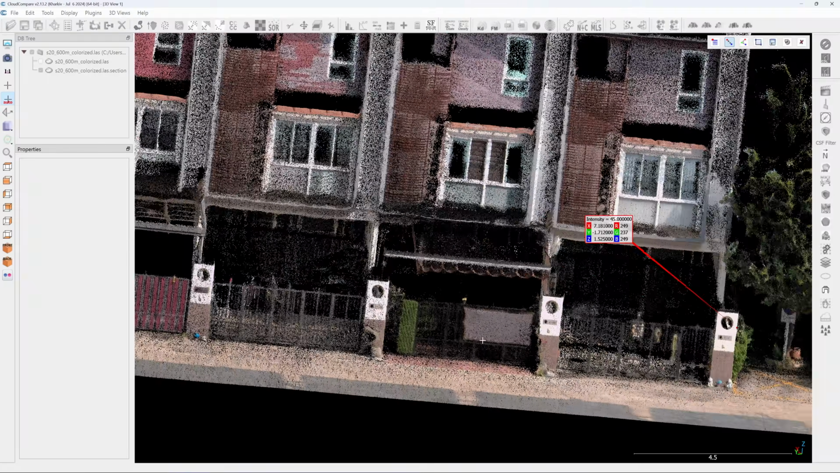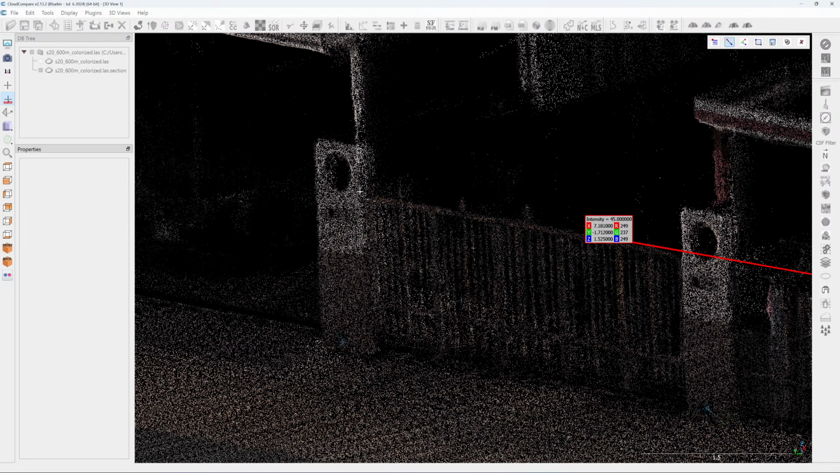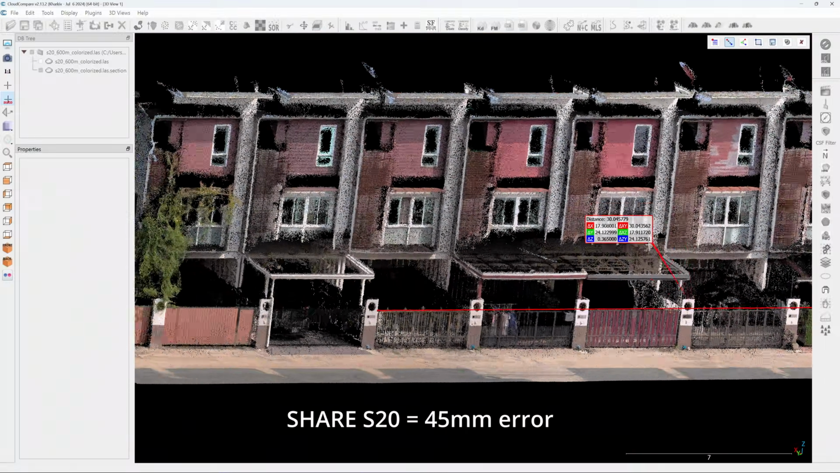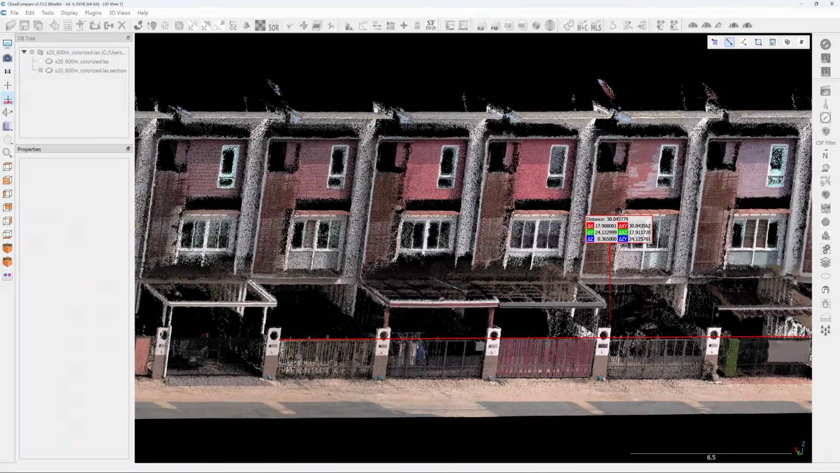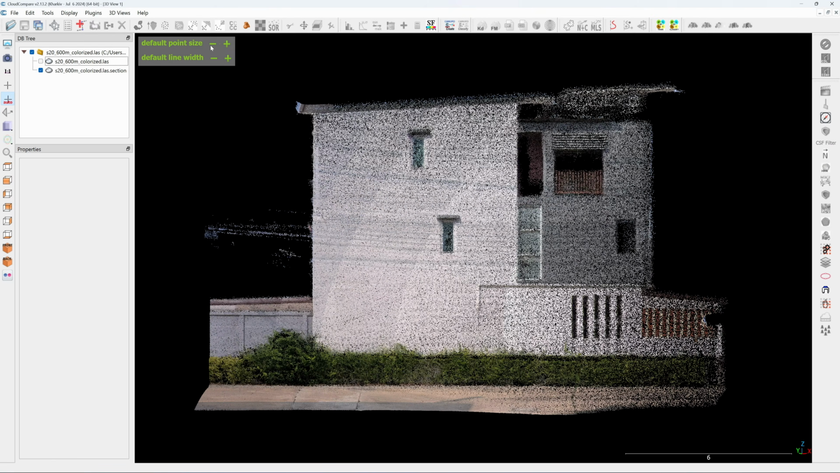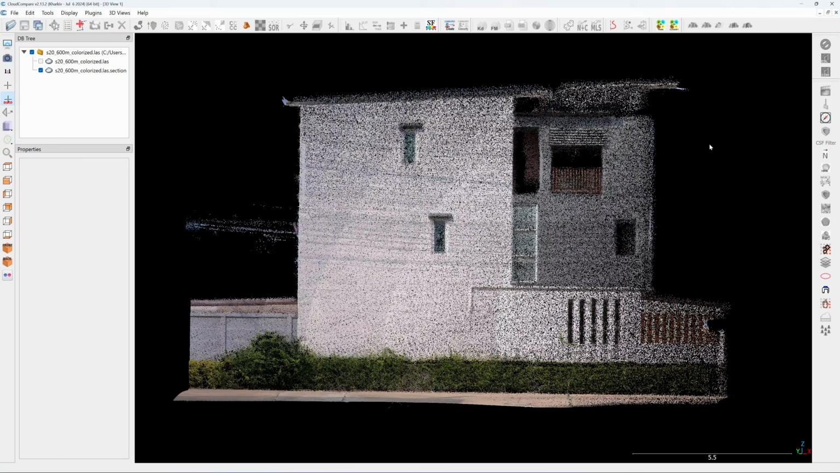Keep in mind this is one large single loop, so the error will be greater than with smaller loops. Here we measure a 45mm error over a 560-meter loop. And I will capture this side of the wall for comparison.